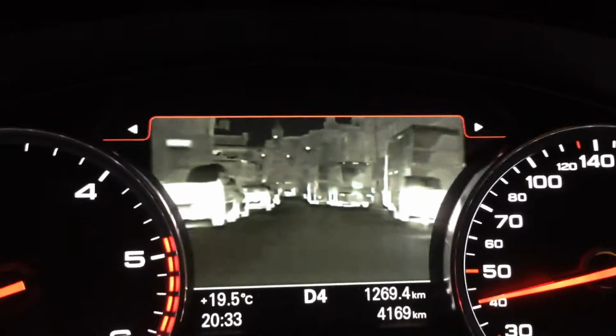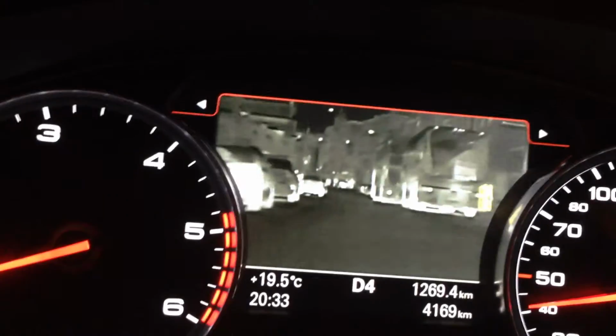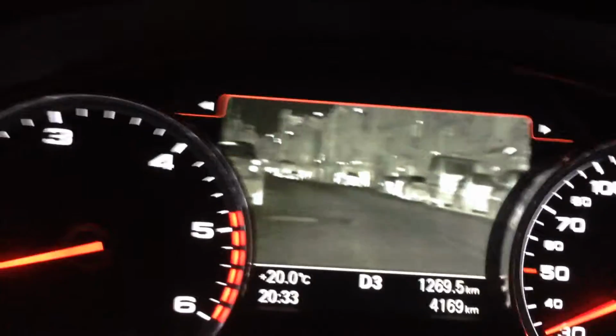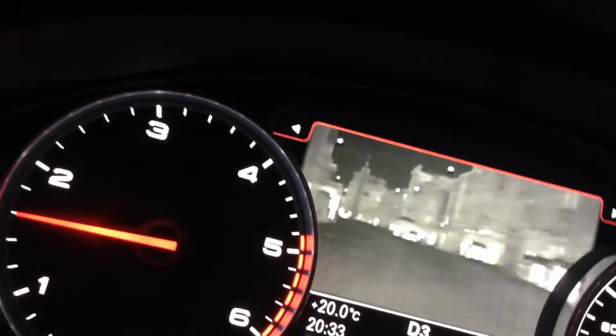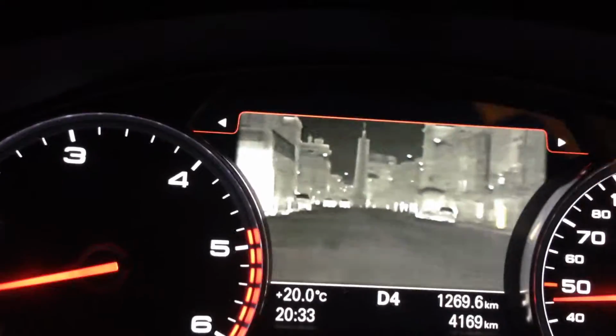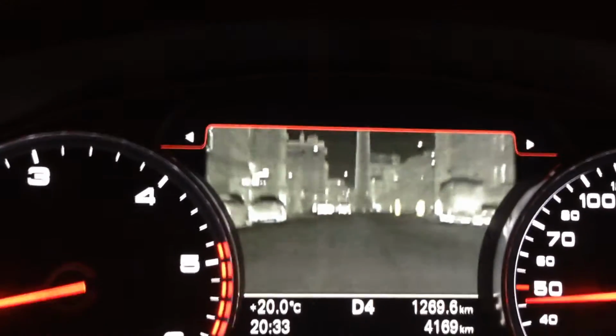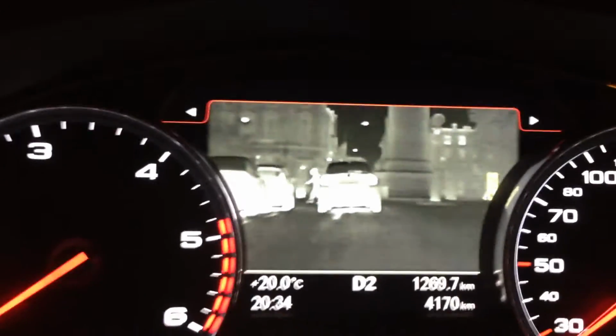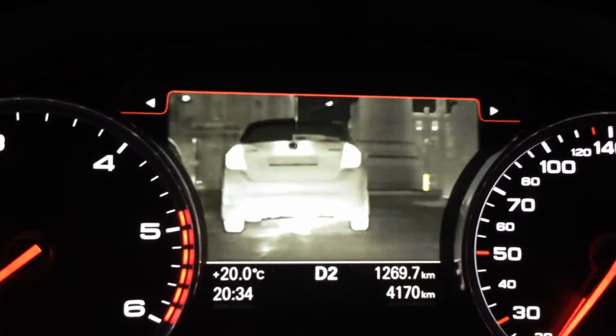So as you're seeing there now, people as we're driving past them are showing up really early, really obviously due to their body heat, and you can plainly see that things are very easy to see, very safe. People walking across the road there now, really obvious, they're bright white, and as we pull up to the lights here, people are strolling across, you can see them being bracketed by the system to make it even safer.